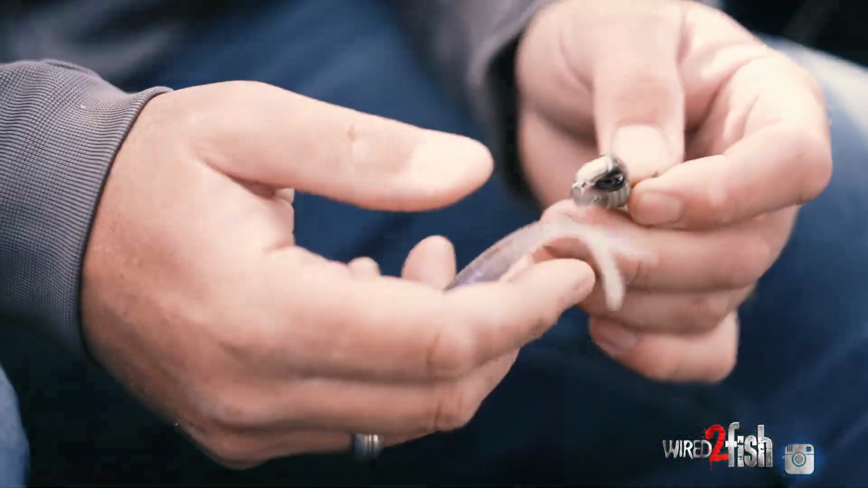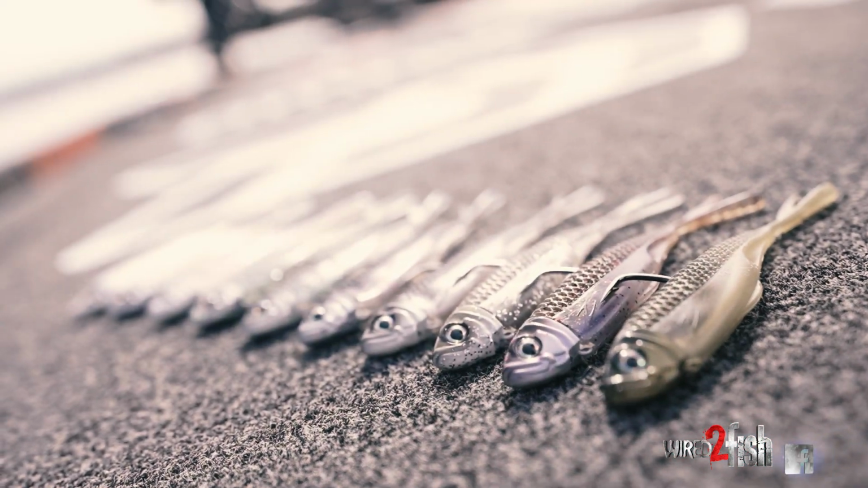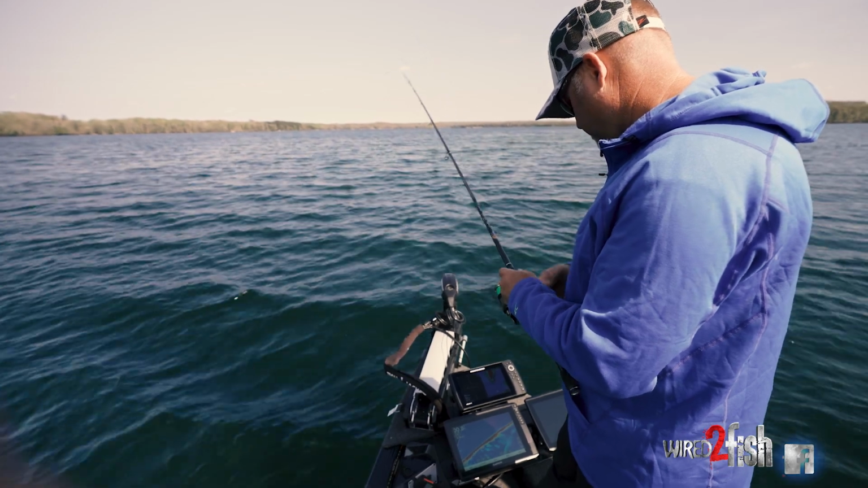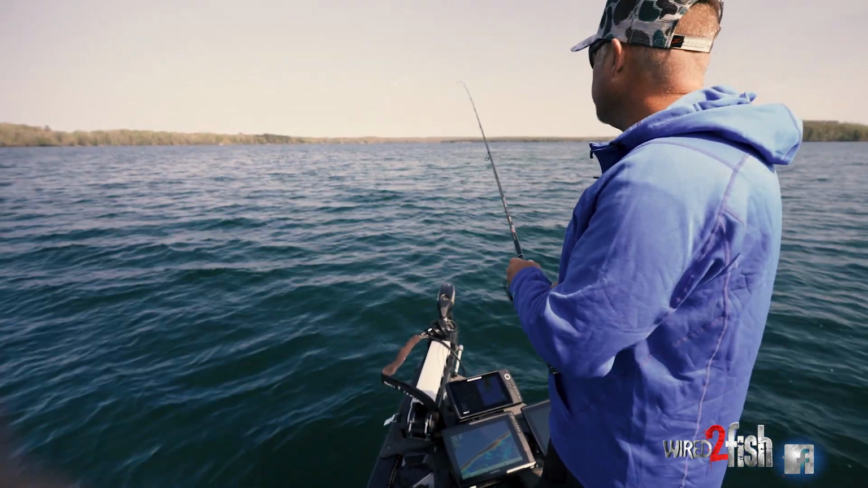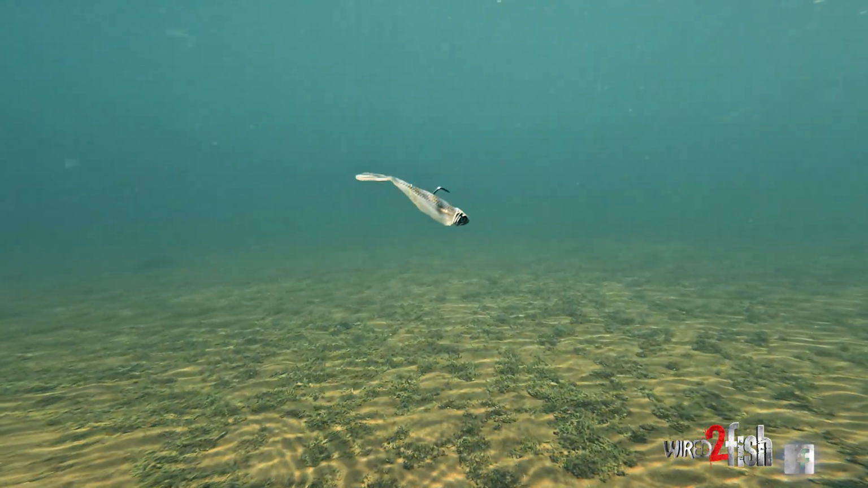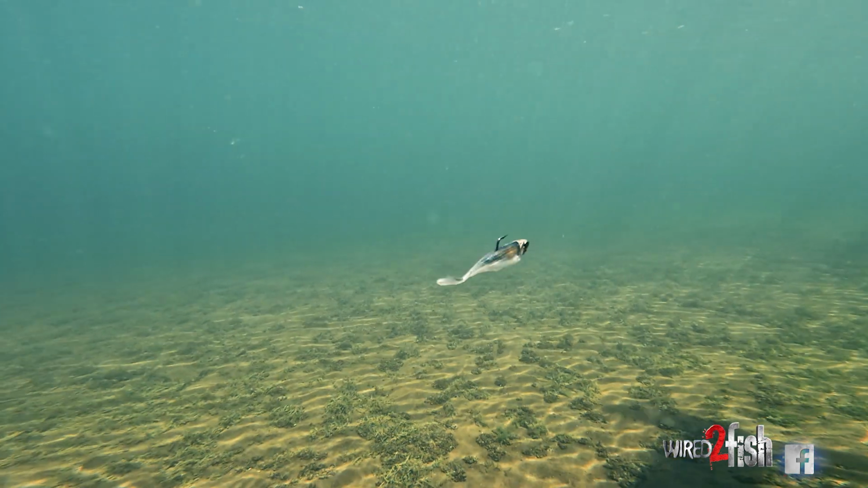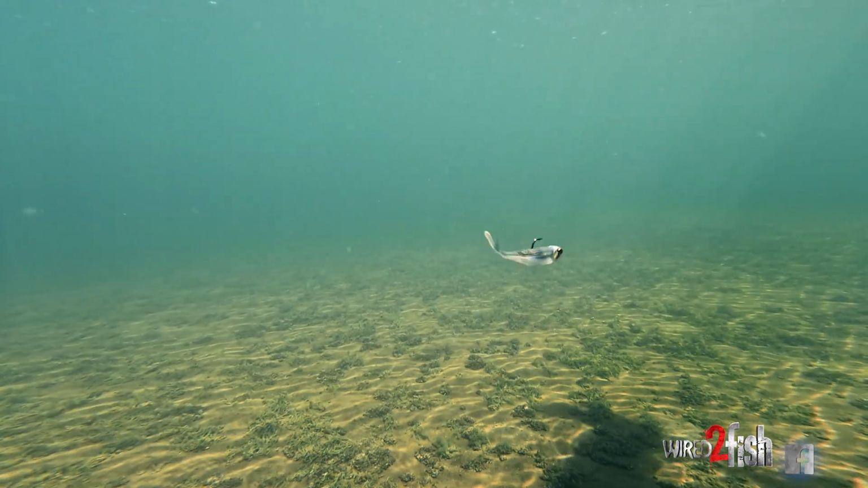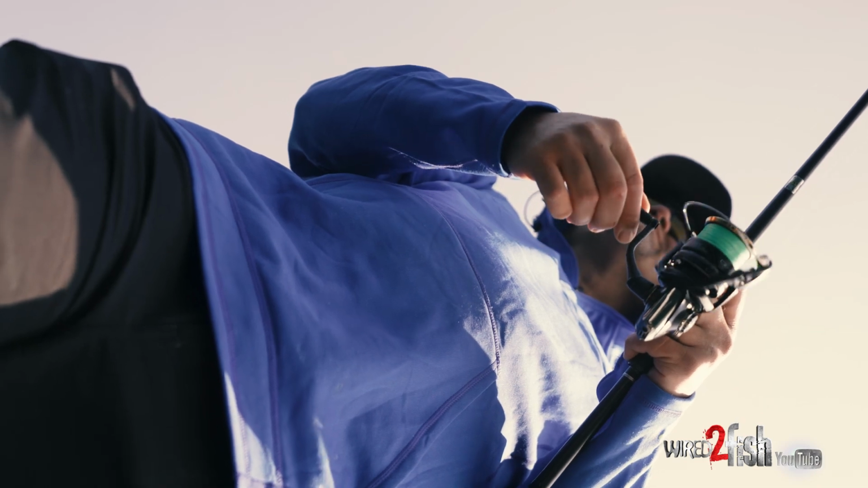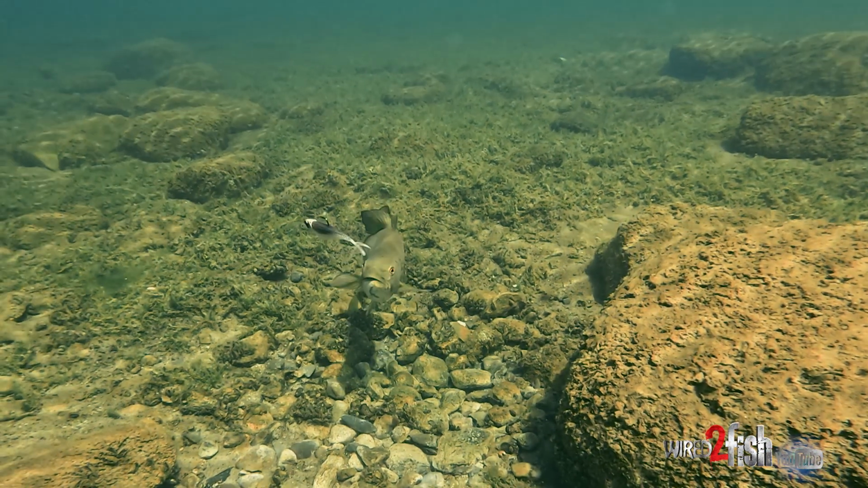That's one of the cool things of the Graph Shad. You know, the profile of it matches so many different baitfish, but it's just a really natural, do-nothing style of fishing with a minnow and a jig head. I mean, you get a little bit of action out of the tail on this thing as you're moving it. You can see how limber the tail is here as we're shaking it, but it's not like a big flopping swim bait tail. It's very subtle, very natural, and again, the forward-facing sonar has made us realize how effective that really is.